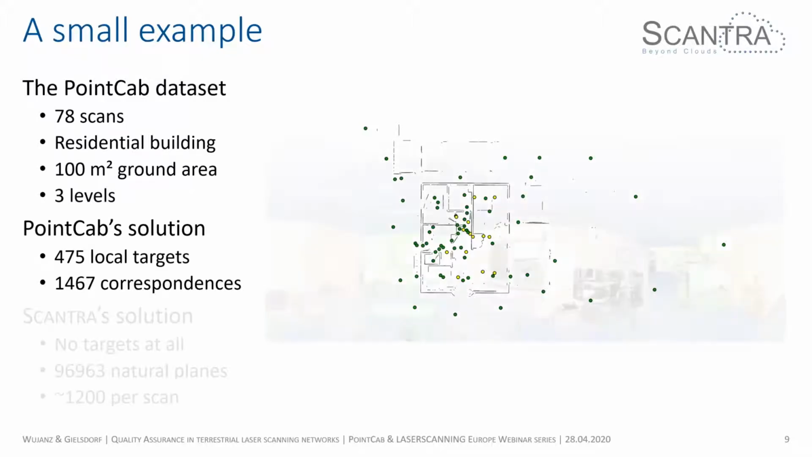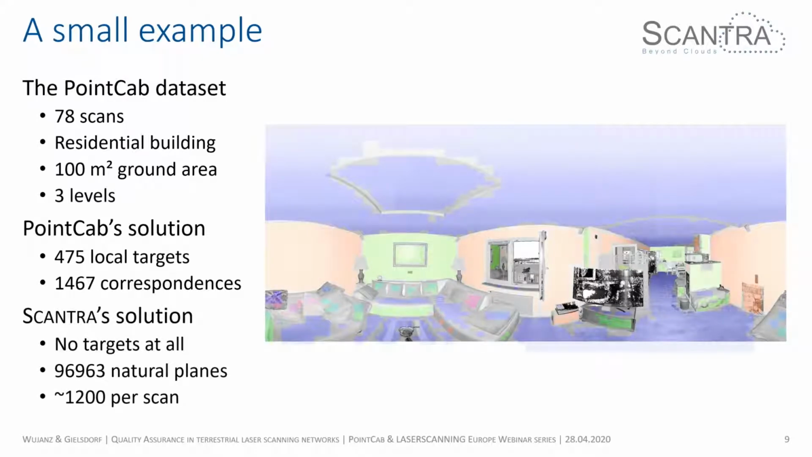I just took a different approach. I followed Scantra's plane-to-plane solution, so I didn't use any targets at all. What you see here on the right-hand side is an intensity image of one of the scans, and everything that's tinted in some color highlights the location of a plane. If you see bluish colors, it means that a plane is facing upwards or looking downwards. Red is roughly in X direction, and green is in Y direction.